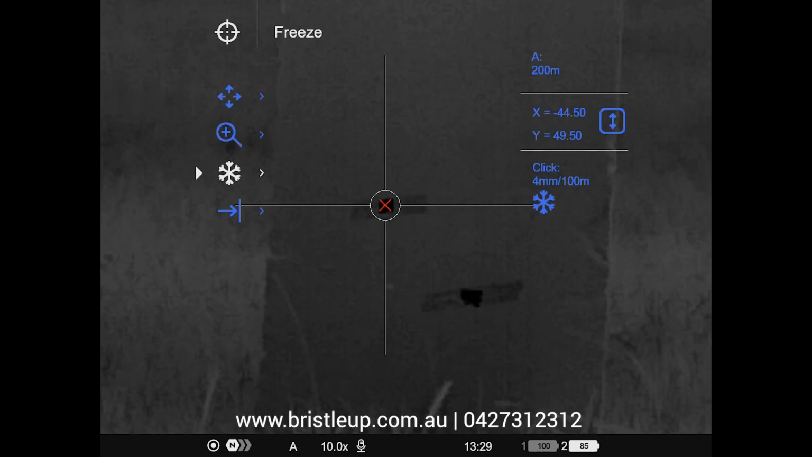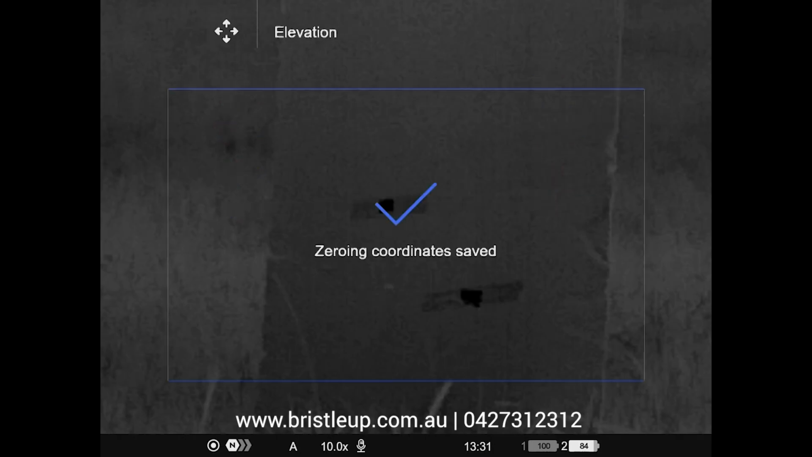Now obviously this is only at 30 meters, not 200 meters, just for this demonstration for simplicity. So from here you could move out to a further distance. Once you've got it on paper, it makes it much easier from there on. And you can do your fine tuning and grouping and make sure you get it right. Now they say these things are one shot zero, which they kind of are, but most of the time it's going to take you quite a few more shots than that to get it fine tuned, make sure it's grouping, do your different distances. You might go 30 or 50 meters and then move out to 70 or 100 meters, something like that. So that's literally as easy as that.